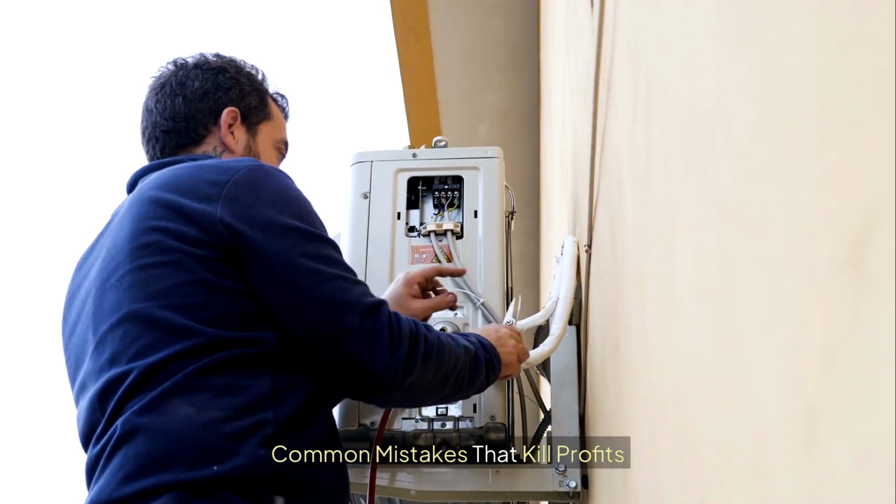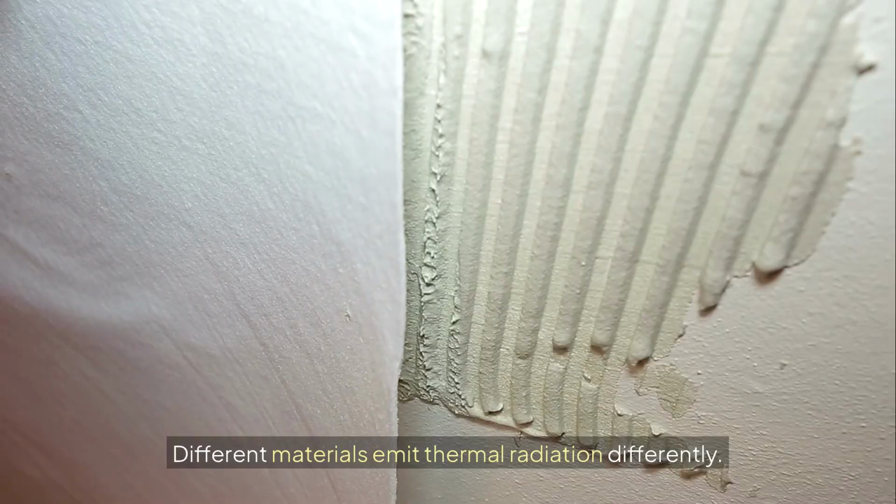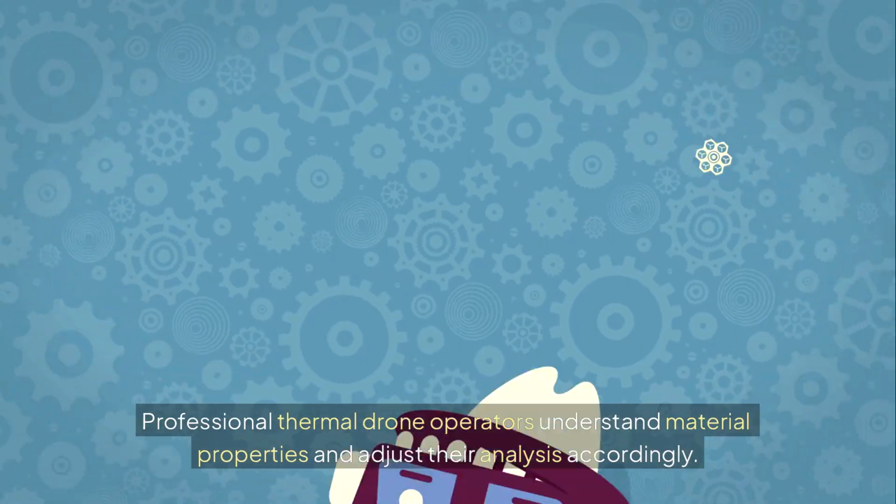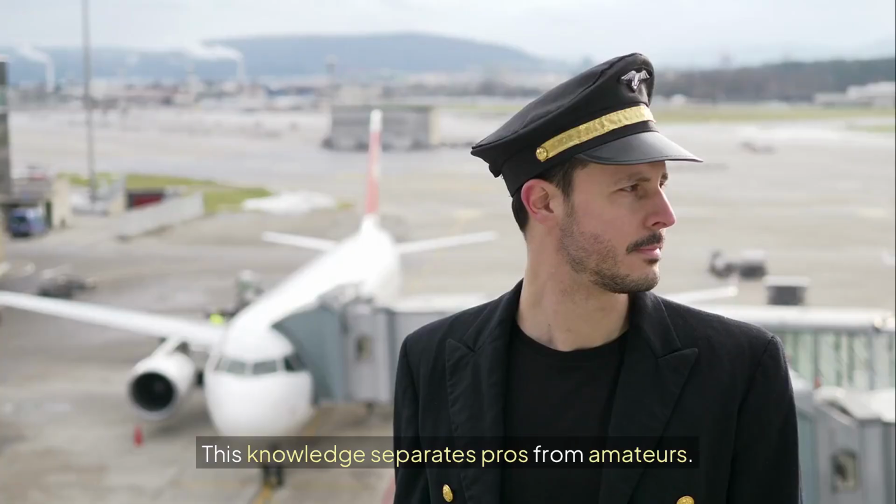Common mistakes that kill profits. Misunderstanding emissivity. Different materials emit thermal radiation differently. Reflective surfaces like metal can give false readings. Professional thermal drone operators understand material properties and adjust their analysis accordingly. This knowledge separates pros from amateurs.